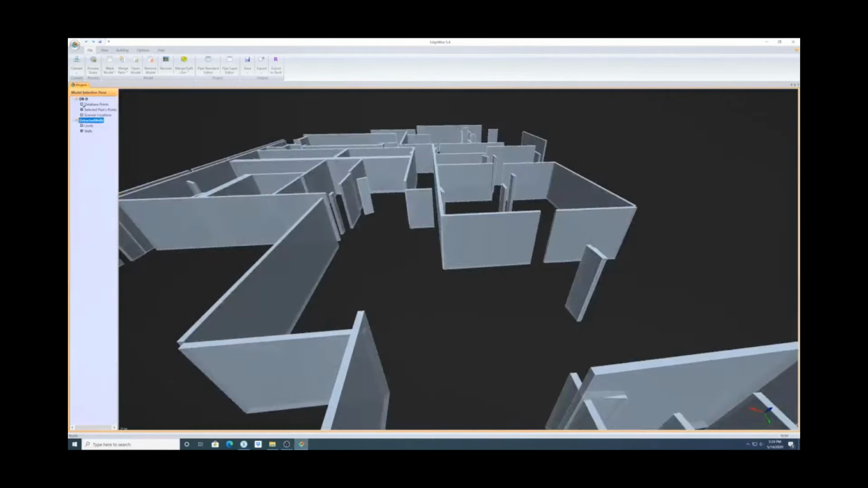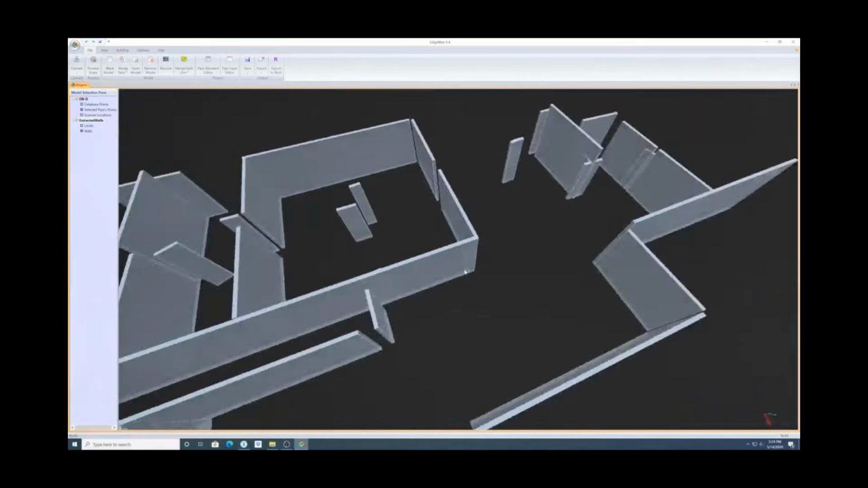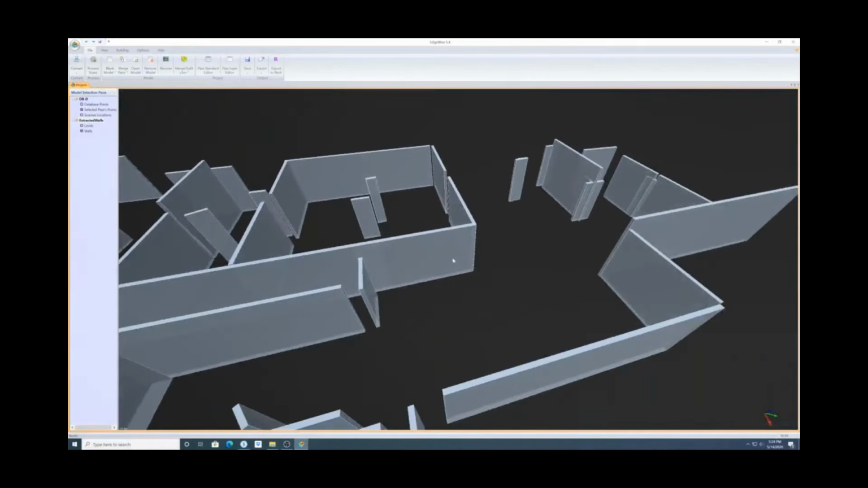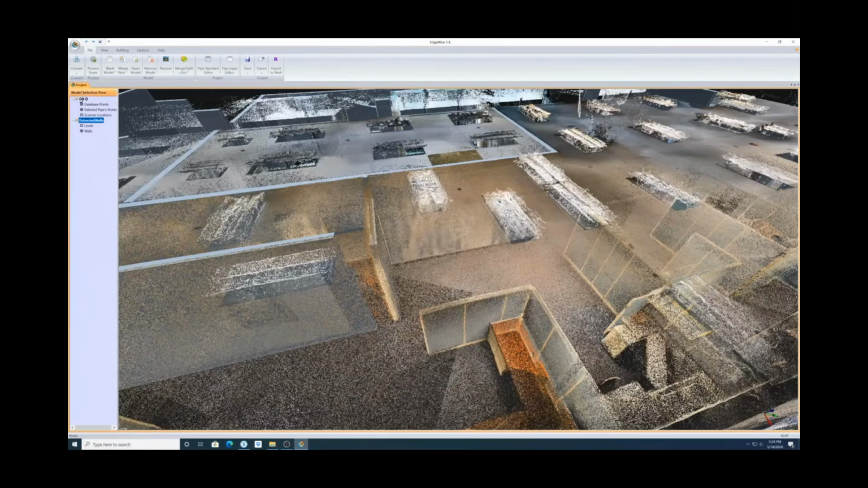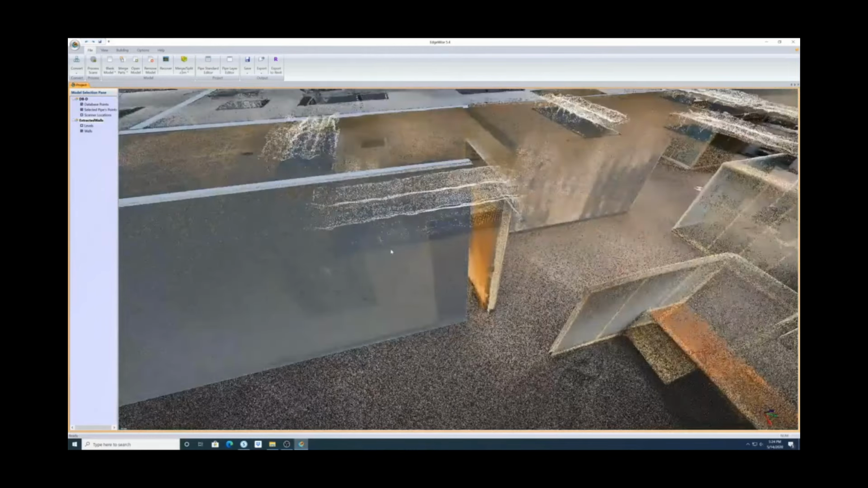So now you can see all those areas. You can go in and connect these walls, clean up, either remove walls that shouldn't be there, or add some that were maybe missed in the auto extraction.